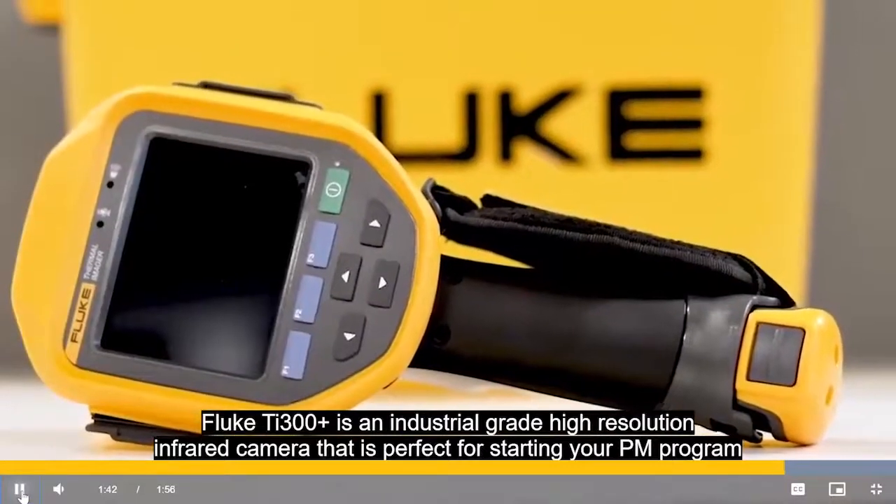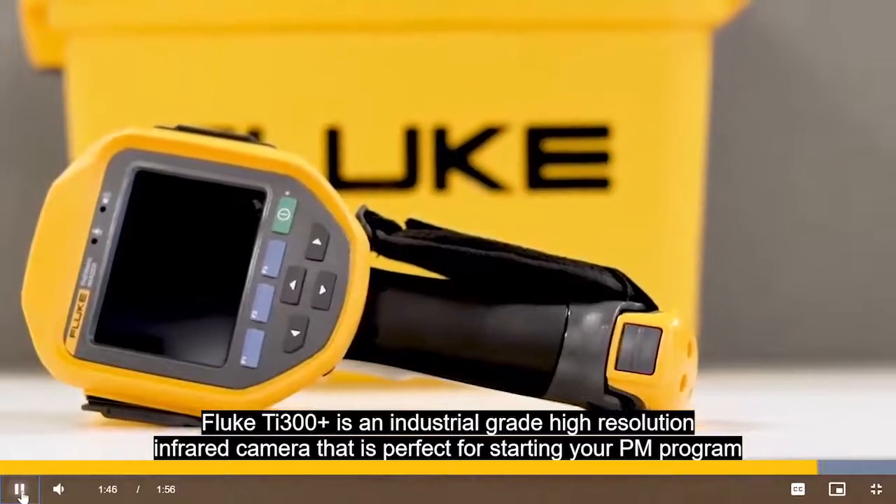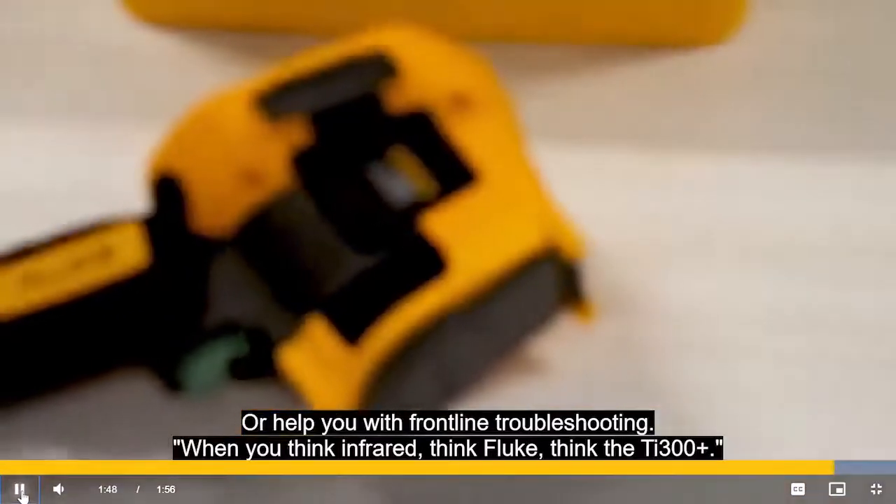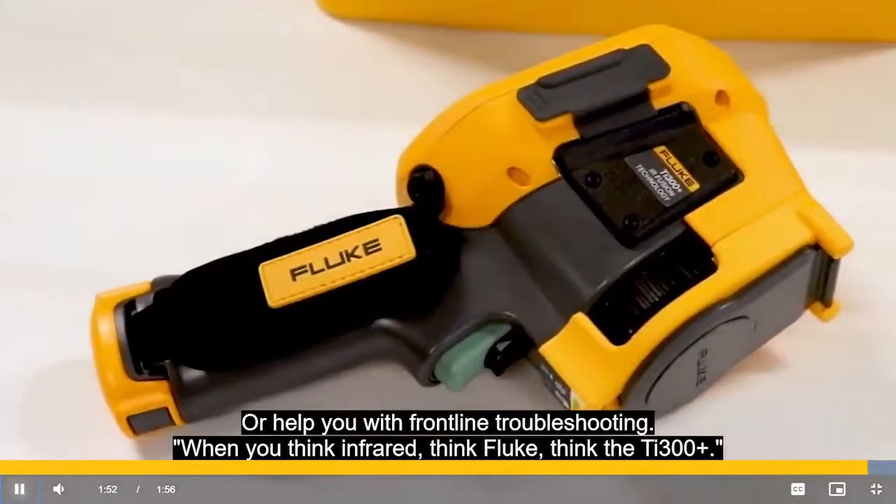Fluke Ti300 Plus is an industrial-grade, high-resolution infrared camera that's perfect for starting your PM program or to help you with frontline troubleshooting. When you think infrared, think Fluke. Think the Ti300 Plus.